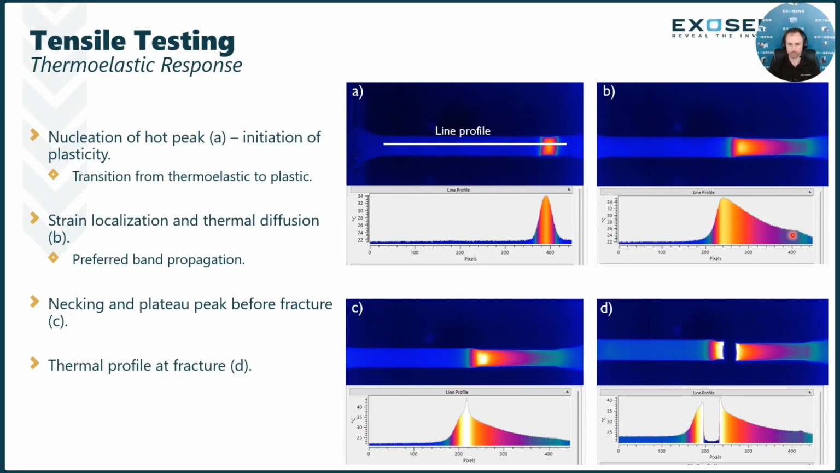I think of this almost like a comet, where you have a small gradient in front of the comet itself, then your intense point is the actual comet, and then we have the tail of the comet. And we can visualize that very subtle change in gradient through that line profile that we've drawn.